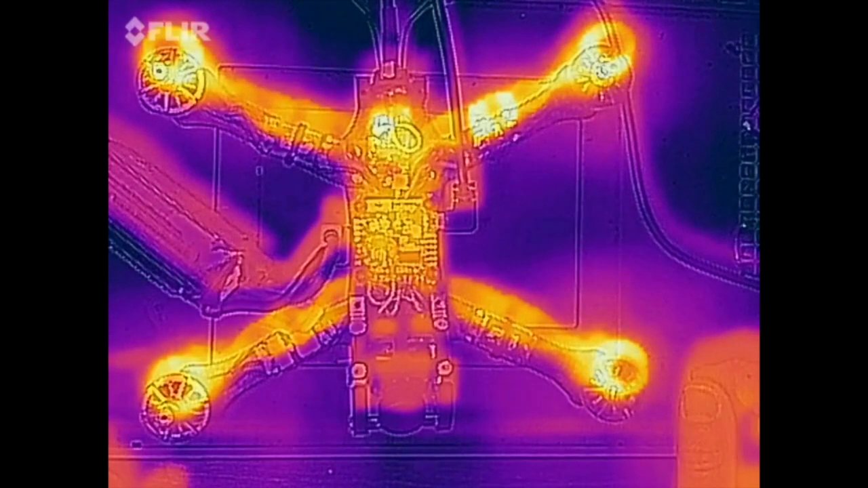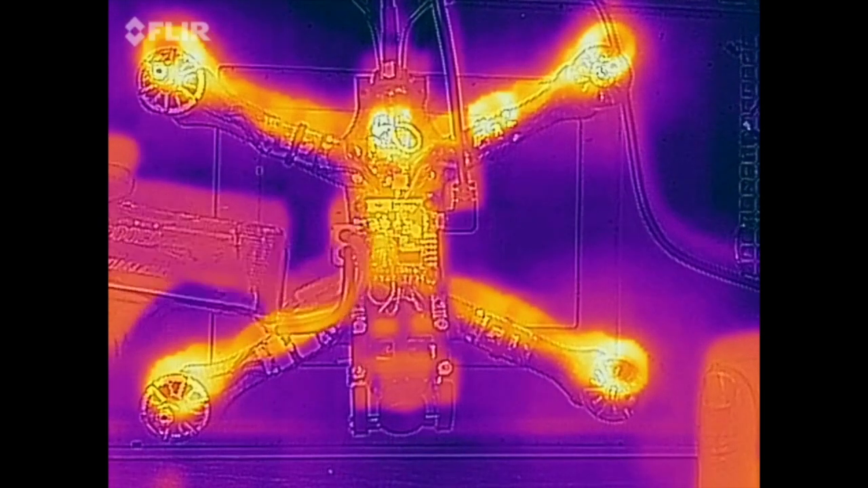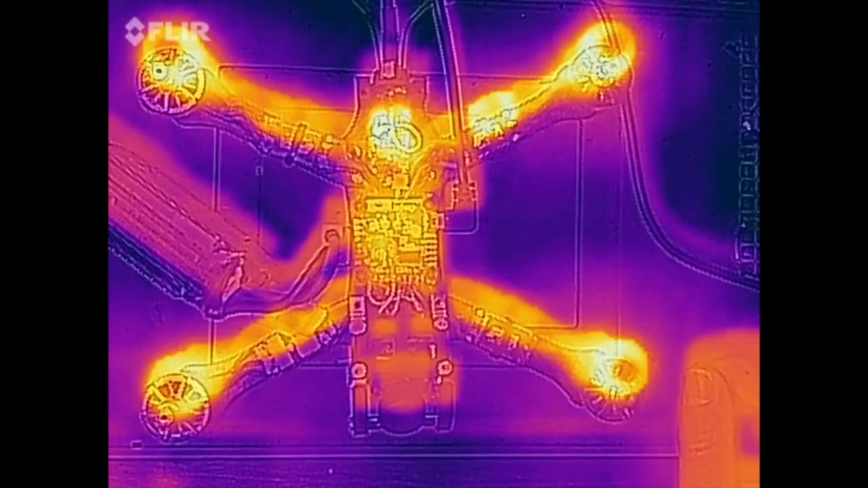I've got the thermal settings to 140 degrees on the cutoff. It won't cut off in BLHeli_32 Suite, but it will cut off in the field, and I just don't want to test it with everything on there because it's a brand new build and I don't want to go throwing money away because of a test. The batteries are 4S 75C, and I'll mark up the temperatures in a photo and put them on the screen here.